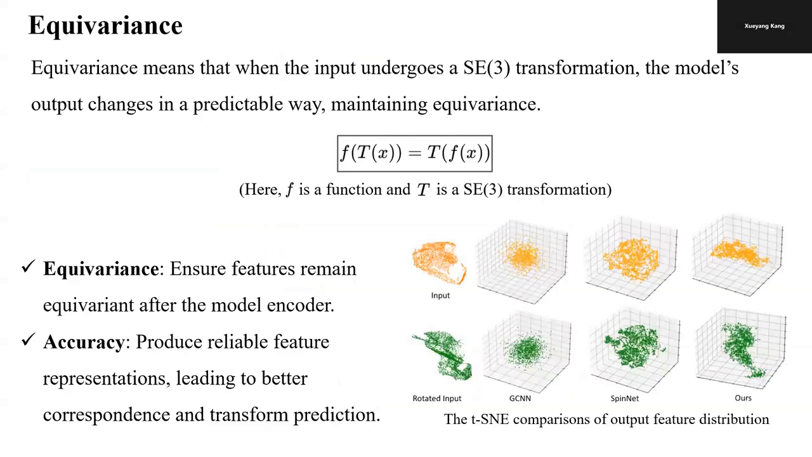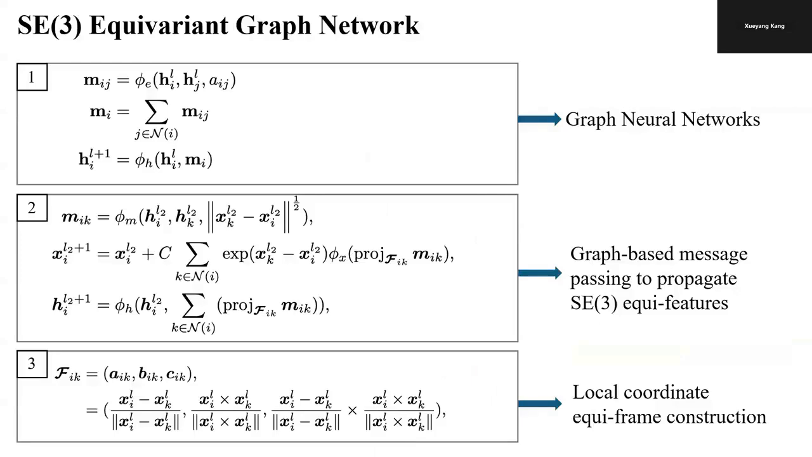This figure shows t-SNE visualization comparing output feature distributions of different models. In the first row, we have the original inputs and the output t-SNE features of three models: GCN, SpinNet, and our model. The second row shows rotated inputs and corresponding output t-SNE features. Our model exhibits SE3 equivariance.